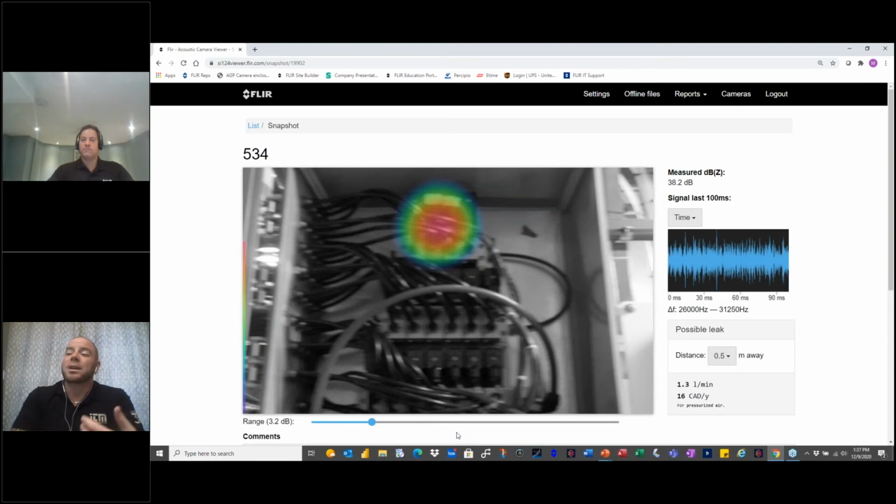So how big or how small does an SF6 leak need to be in order to pick it up? The SF6 leak has to be, I believe it was 500 parts per million. So it has to be a good leak. If you're looking for small leaks, the GF77 is not the right camera. You have to go for the GF306. That's a camera that's designed, a cooled mid-wave camera designed for very small SF6 leaks.